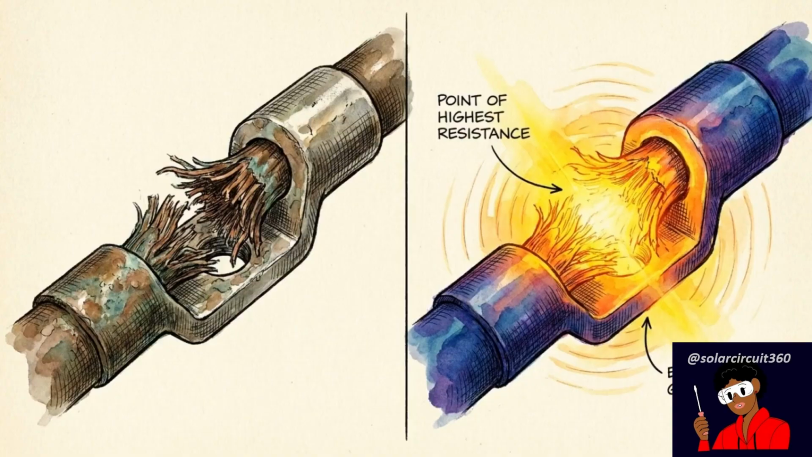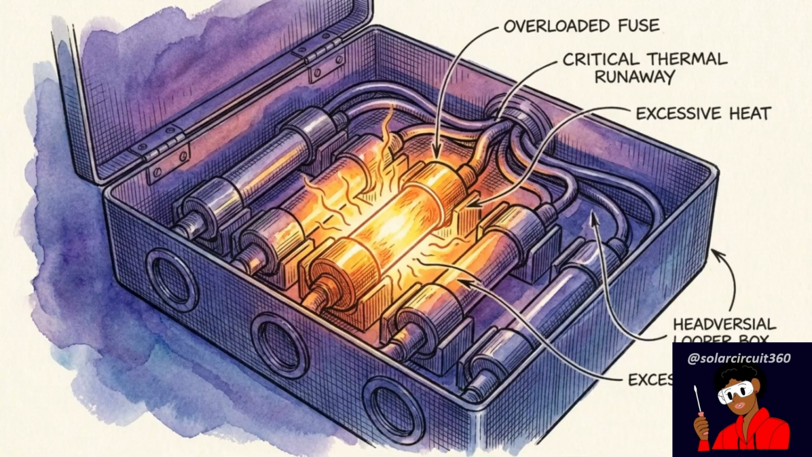In any high-current system, the point of highest resistance will inevitably be the point of highest temperature. A sharp thermal hotspot provides indisputable diagnostic proof that failing mechanical integrity is trapping massive amounts of electrical energy.